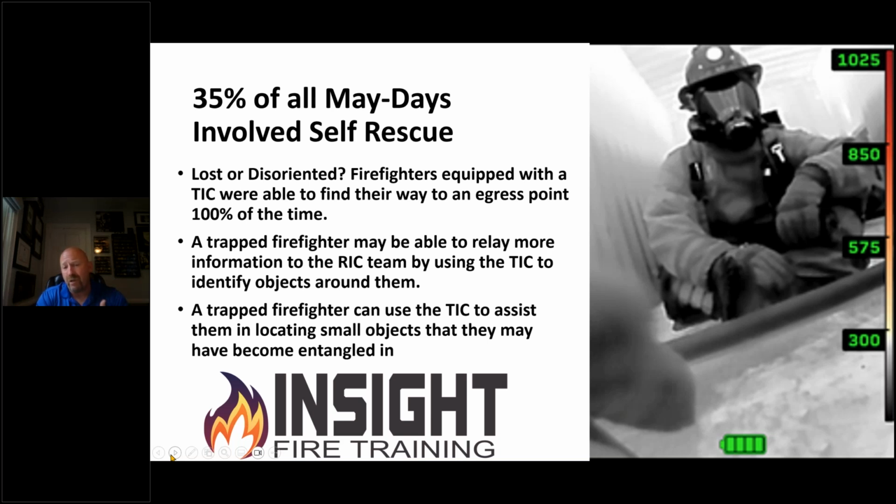If you've done the dreaded entanglement box, that's a good example of being able to see what's got you caught, whether you're walking around the drop ceilings, drop wires on you, whether you're locating a fellow down firefighter and helping them out. This device can be a game changer and, more importantly, a lifesaver. Make sure you know that.